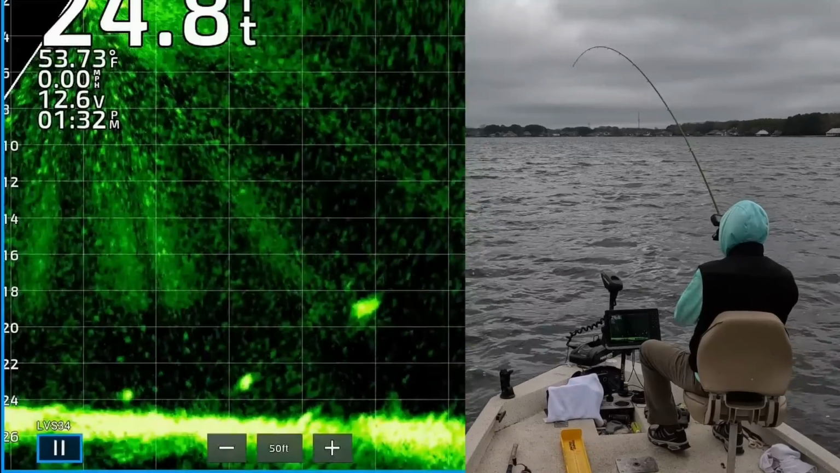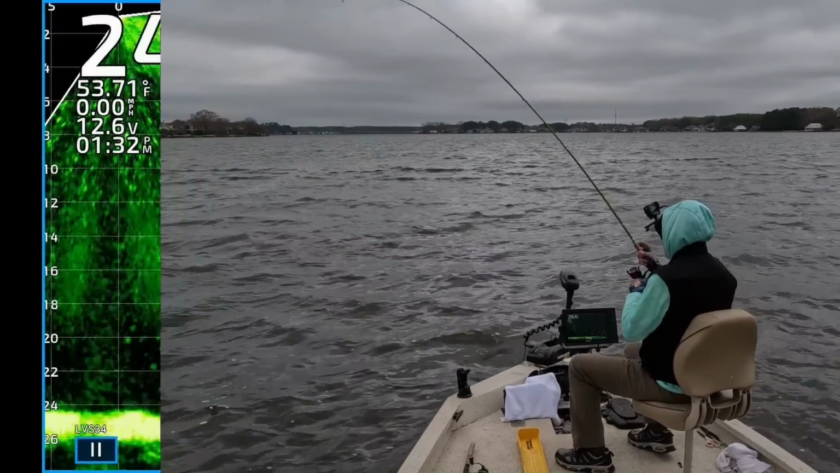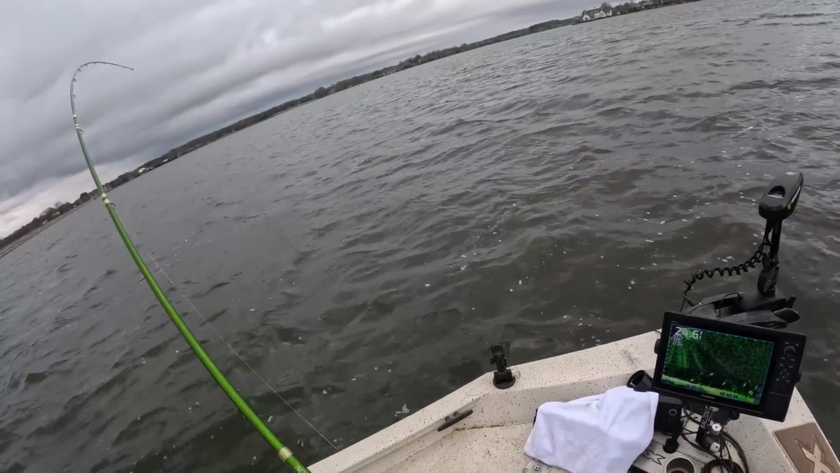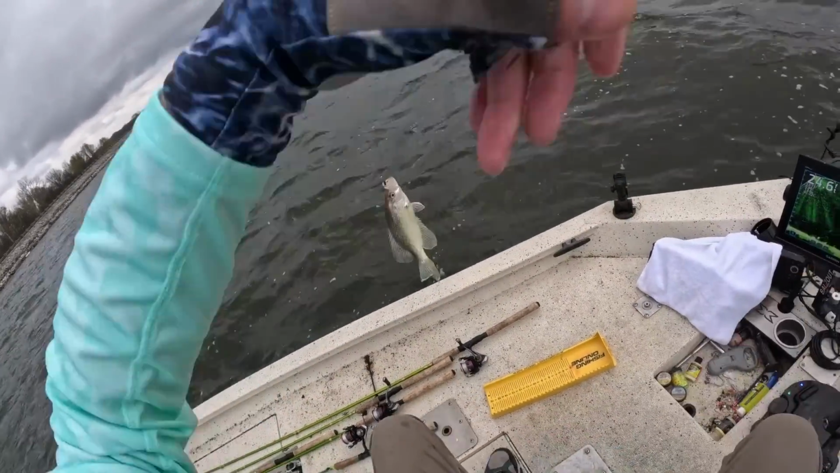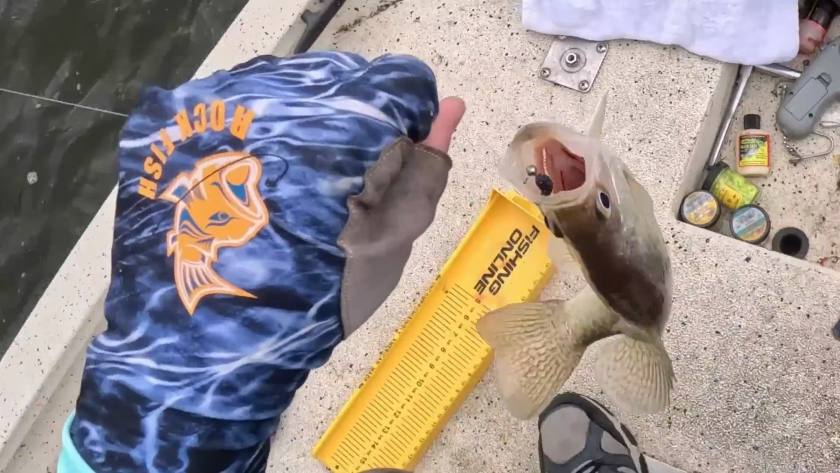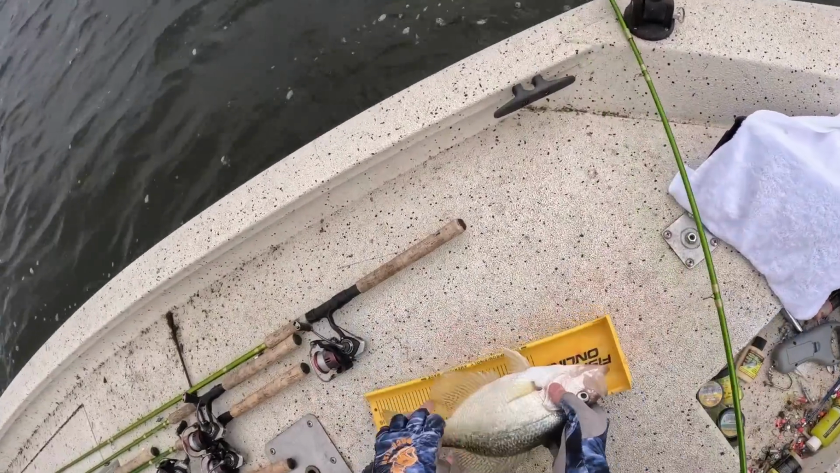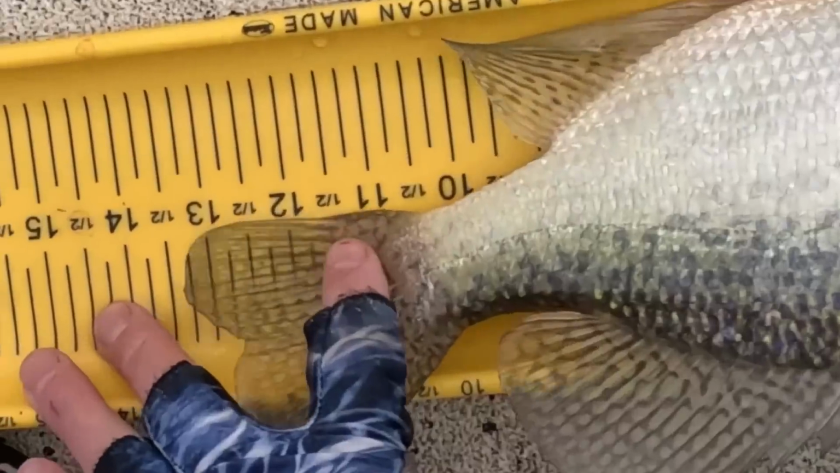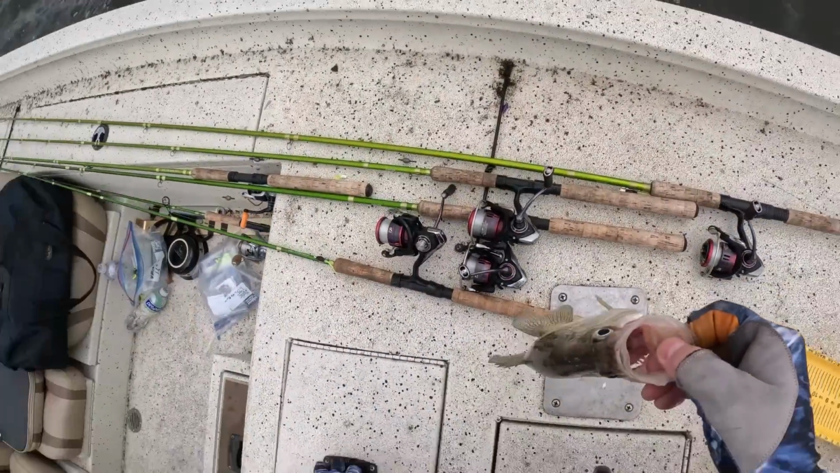There's one right on the bottom, 20 feet out. Oh my goodness. Look how light colored this thing is. It's black crappie. Goodness gracious. 13 inch black crappie. That's number 11.